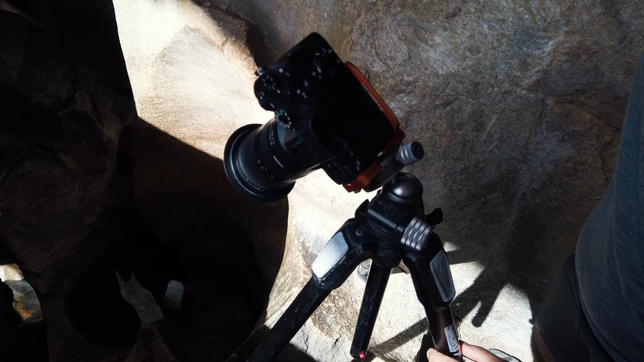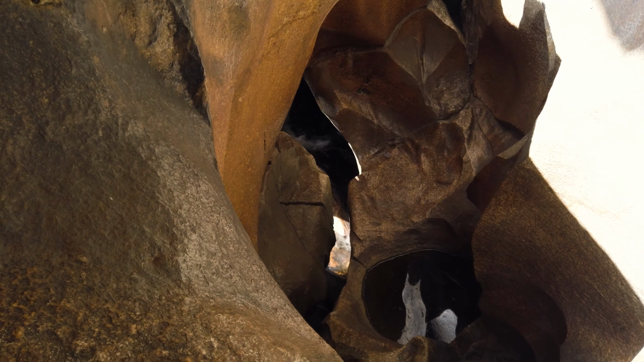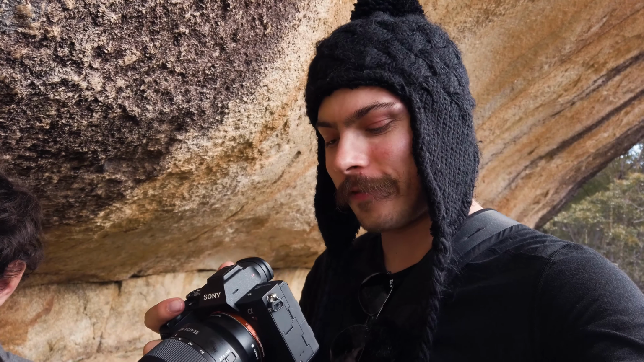So Julian's all set up on the tripod. I just might steal his tripod after this, but I'm gonna try and frame out my own shot first, see if I can get something with just handheld. So this one's honestly pretty easy to compose, guys. We're just doing it nice and simple. Julian's still using his tripod, and I thought I'd just do the fast way.